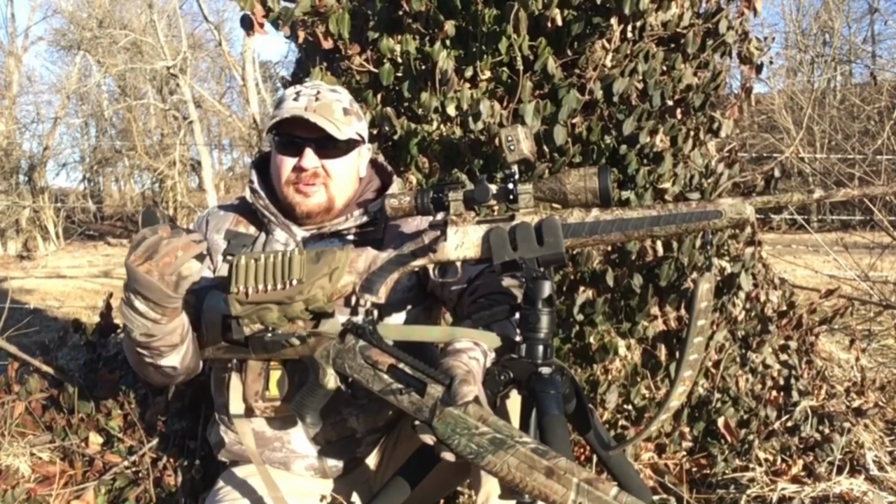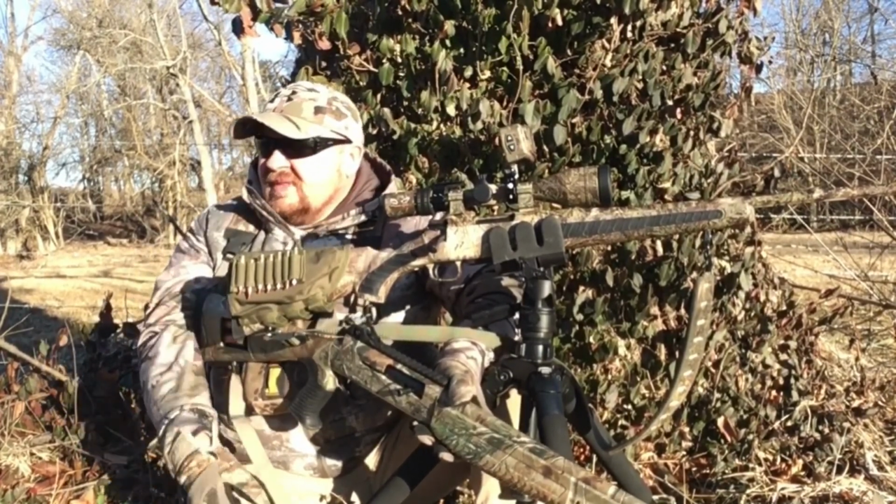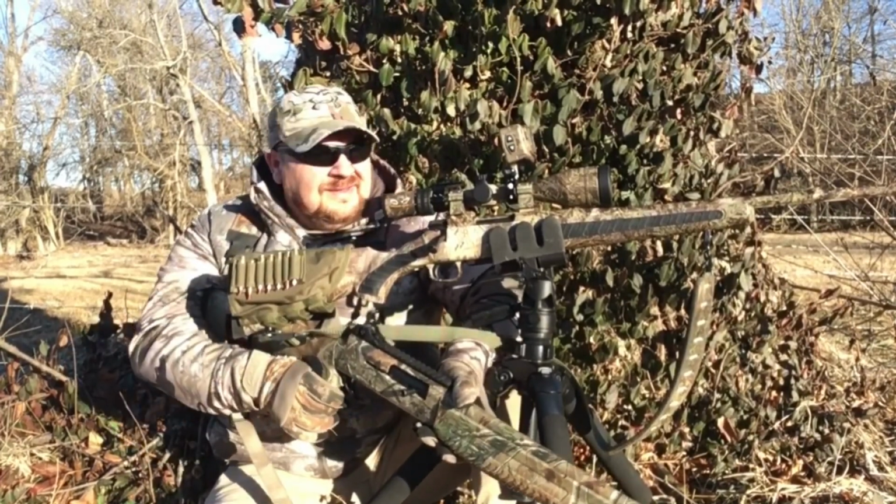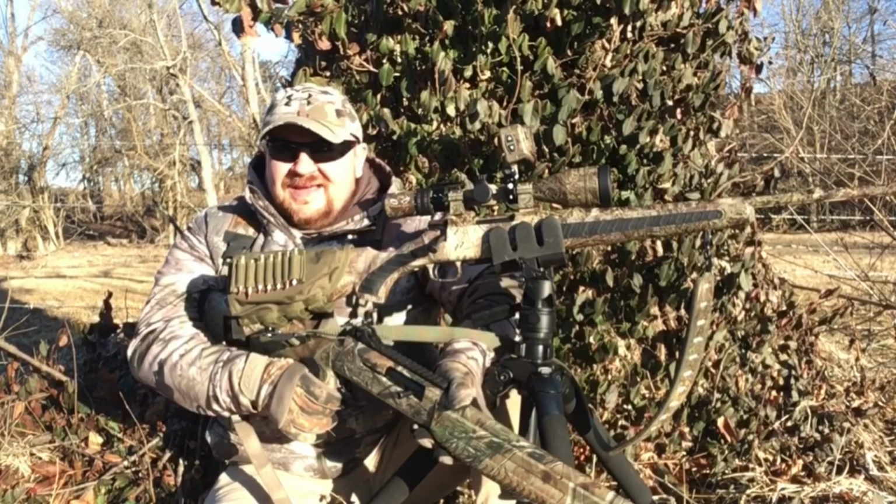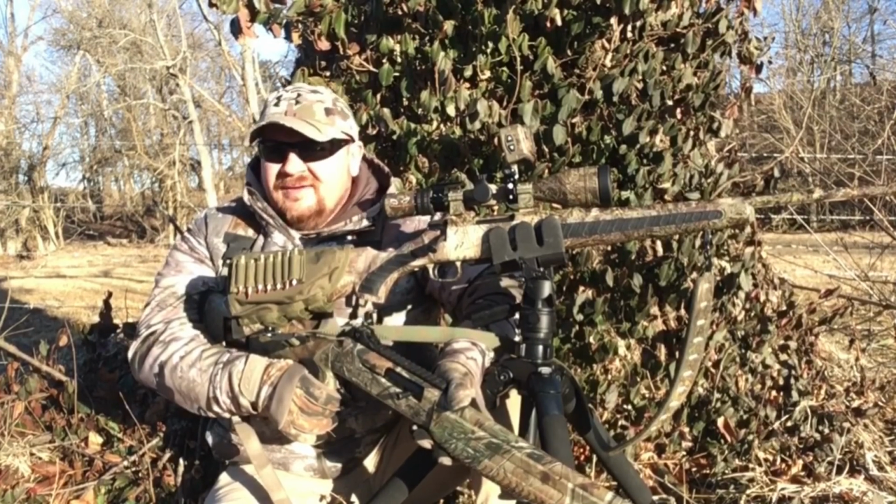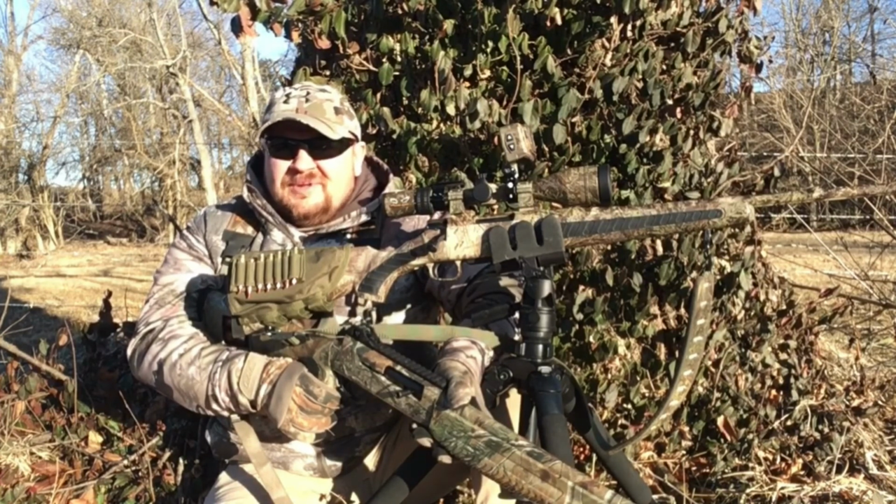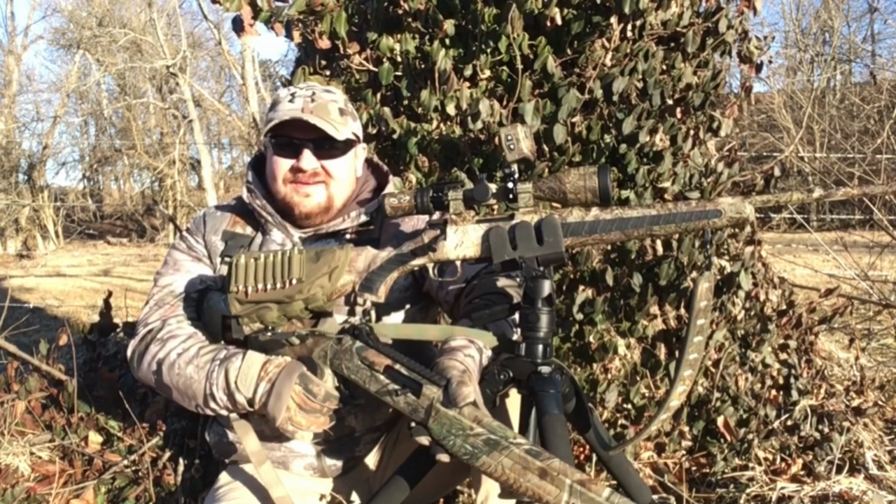I'm in the dark. I put my gear in the truck. I don't have any way of looking at the coyote. I don't have a light with me. And we're standing in the side yard, just out of the side of the pole light. And Brandon just works this dog on in. He just lets him come. He gets a crack, 300 yards.